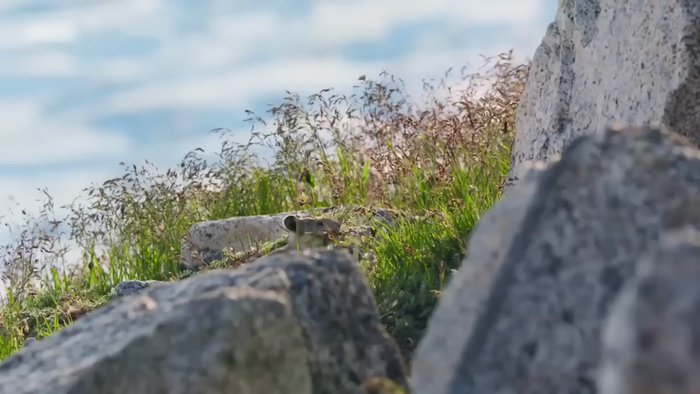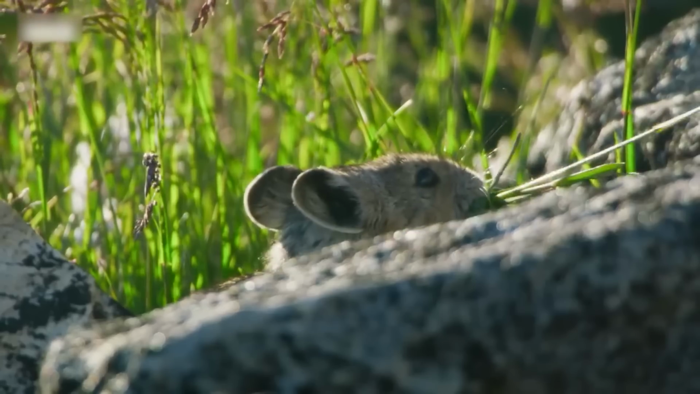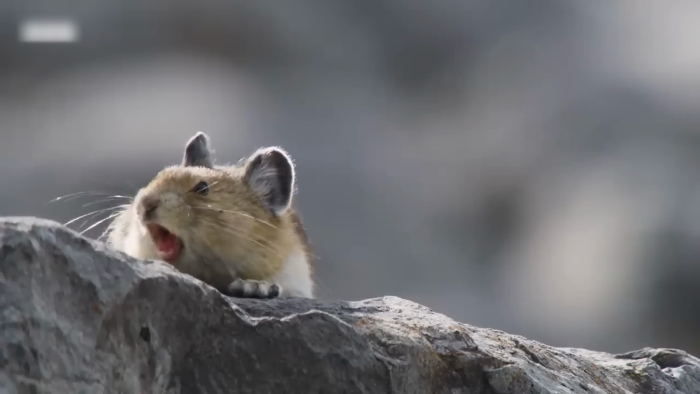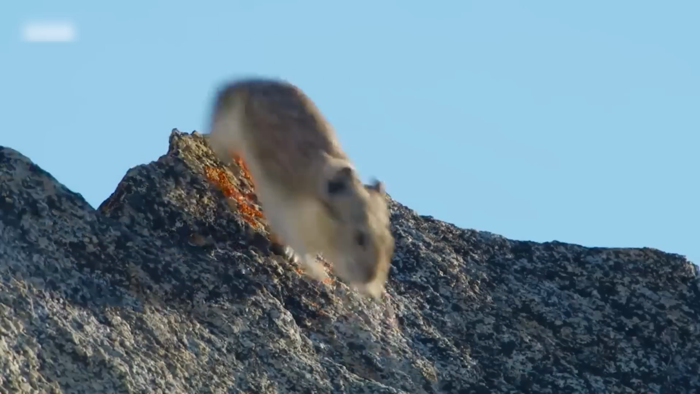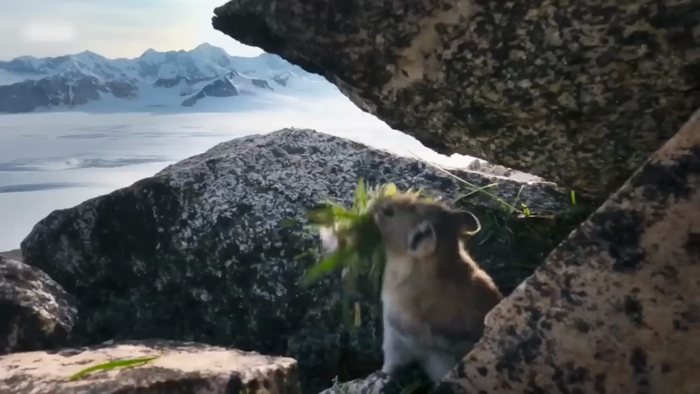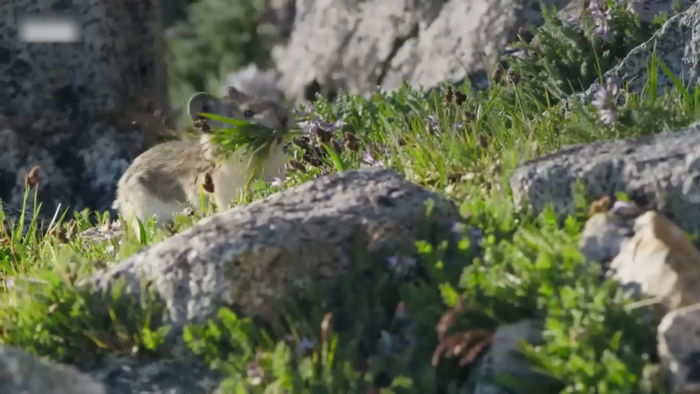Some pikas take their time, while others work non-stop, adding preservative leaves to their hay to last through winter. It's a labor-intensive process, requiring up to 11,000 return journeys to build a sizable haystack. But the pika's hard work is vulnerable to opportunistic neighbors, like the thieving pika specialist, who excels at stealing from others. As the weather begins to change, the pika must act swiftly to protect its precious haystack from would-be thieves. Will it succeed, or will the sneaky pika get away with it again?